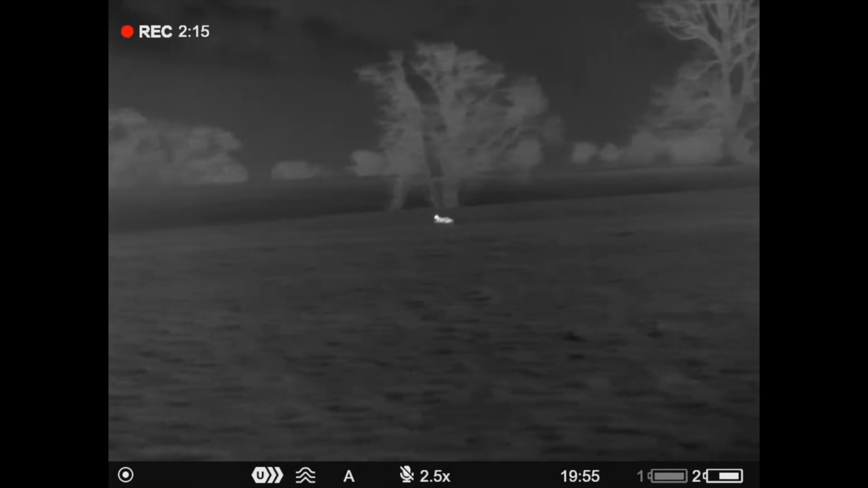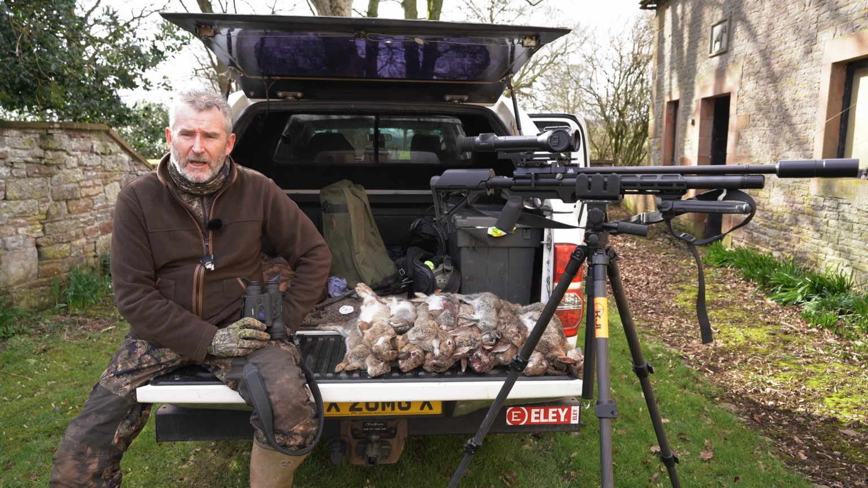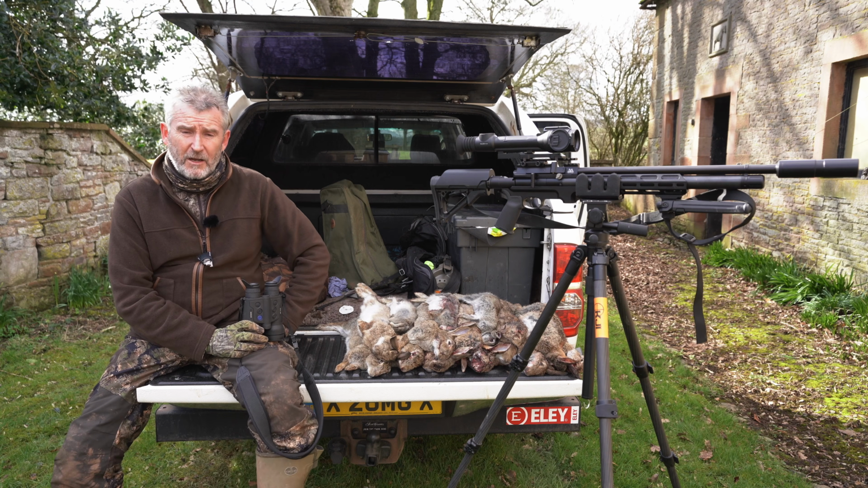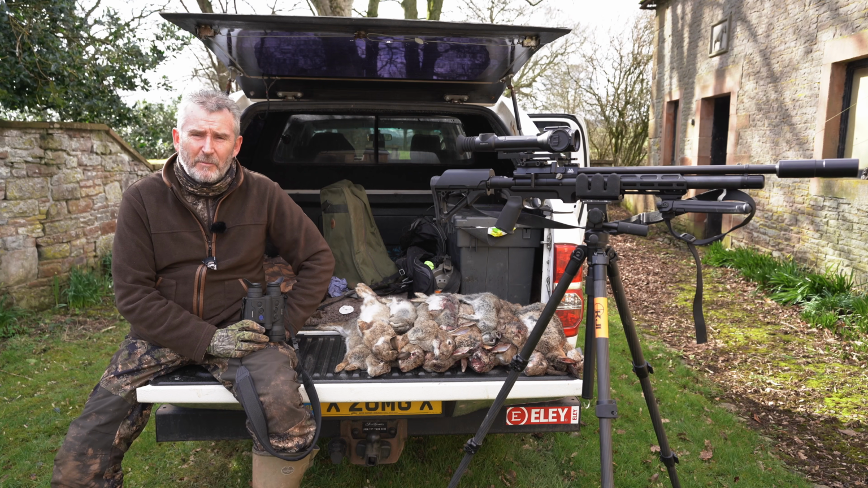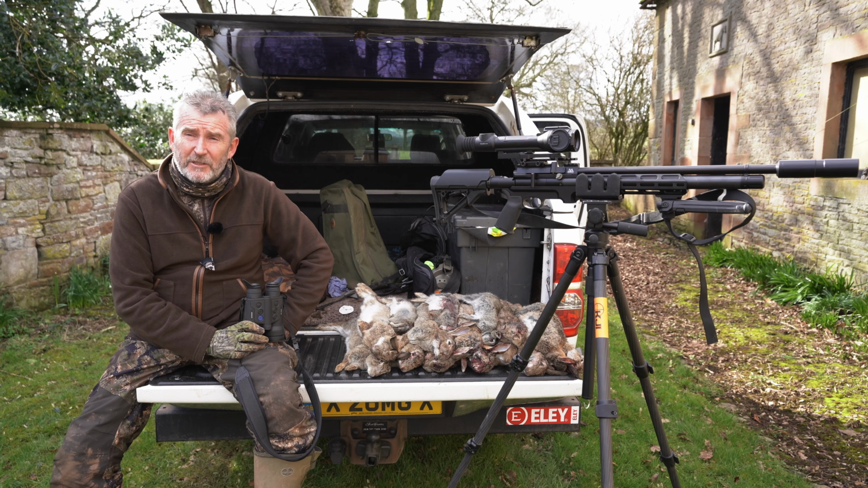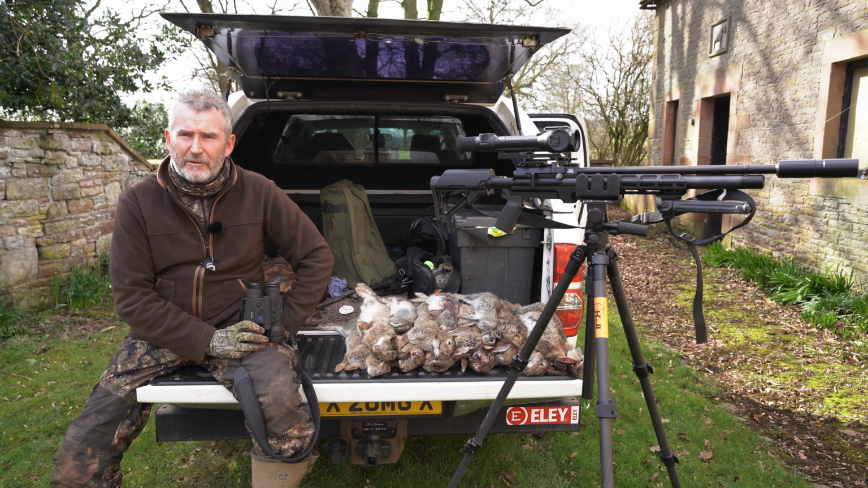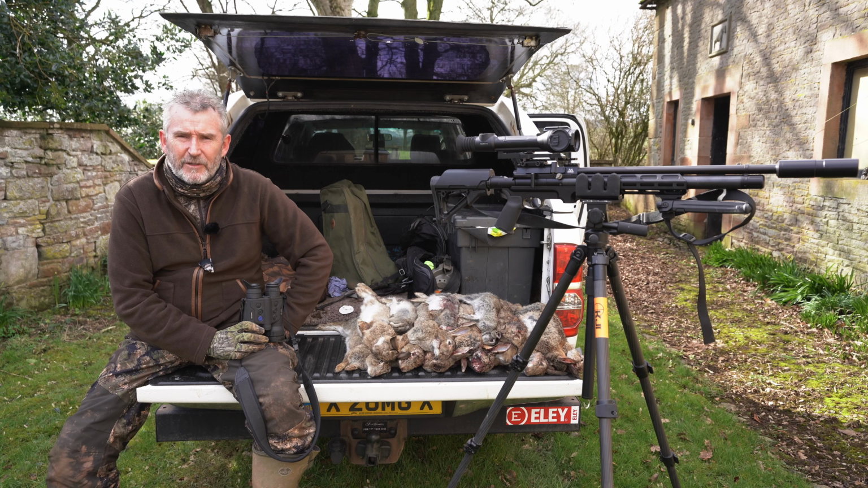Like I said, we got a couple, and we decided at that stage, well, let's try another part of the farm where I know there's more rabbits. So we headed that way. On arrival, same sort of thing. There were one or two rabbits about, but not many. But then when we entered the field, we saw that probably the reason for it was the sheep were out there with the lambs. So instantly we thought, well, we don't want to be bothering freshly born lambs, causing issues for the ewes. So we decided to head back to the other part of the farm where we started off.